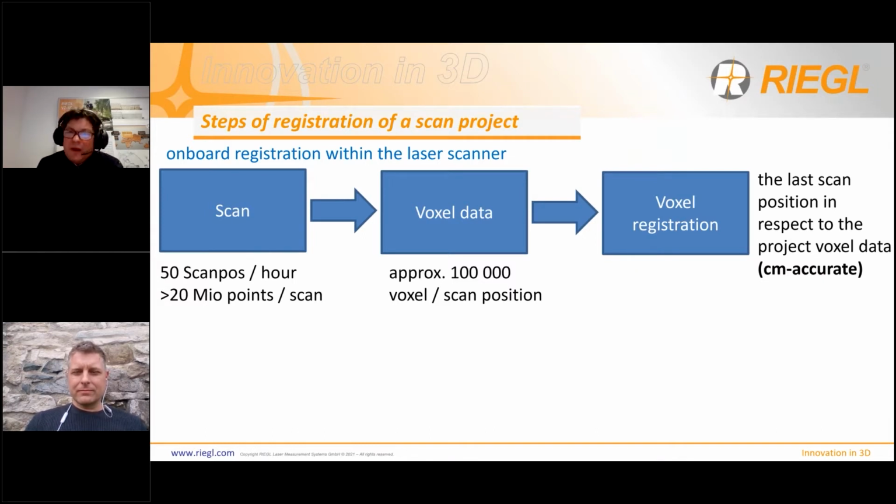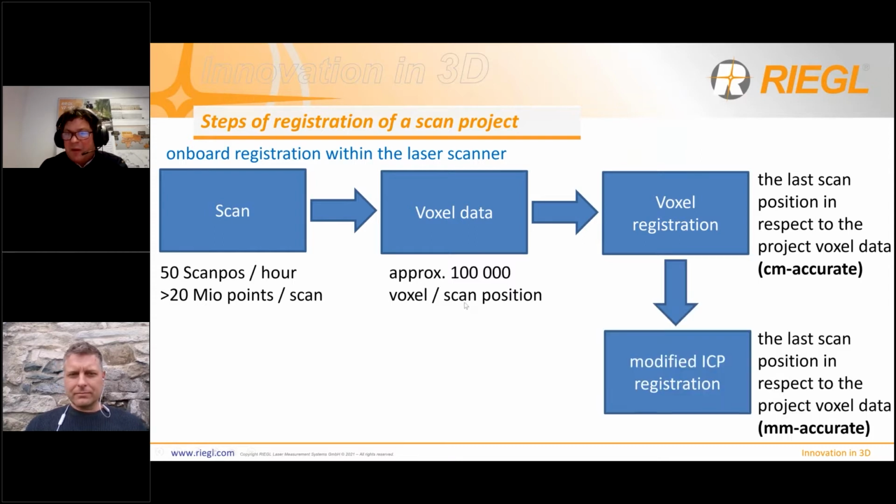After that, we have an accuracy of the registration in the centimeter range, but the scans are almost perfectly registered. In the next step, we use a modified ICP algorithm to reach millimeter accuracy of the registration.